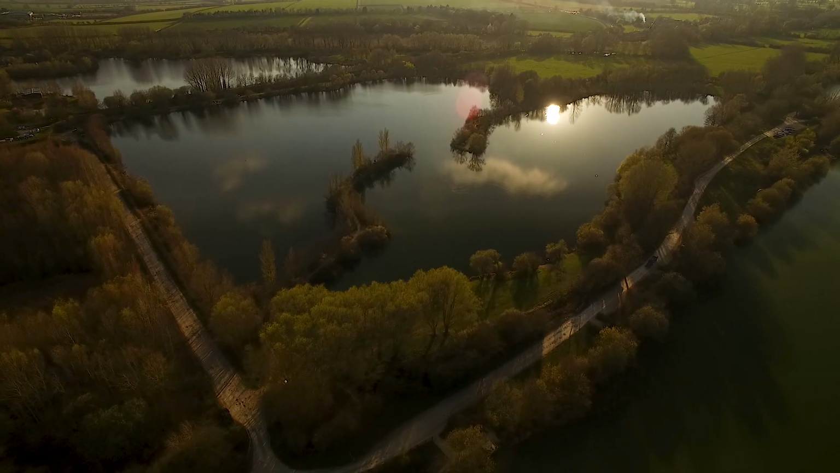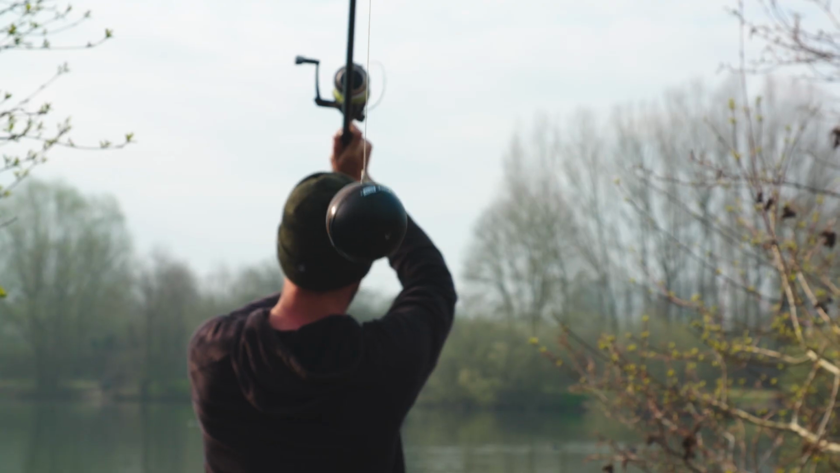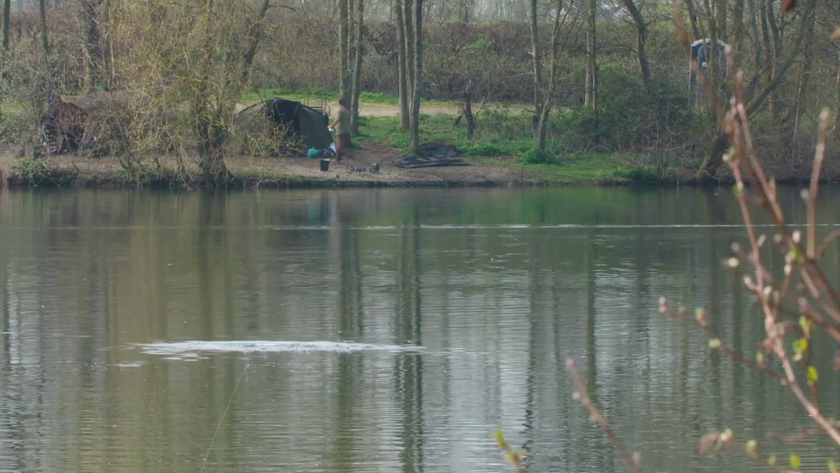So we're here at Linear Fisheries and we've decided to come onto Hardwick. The reason for that is I want to show you how I use the Deeper, and I primarily use it when I'm zig fishing and just to map out a swim to get a basic idea of the topography.